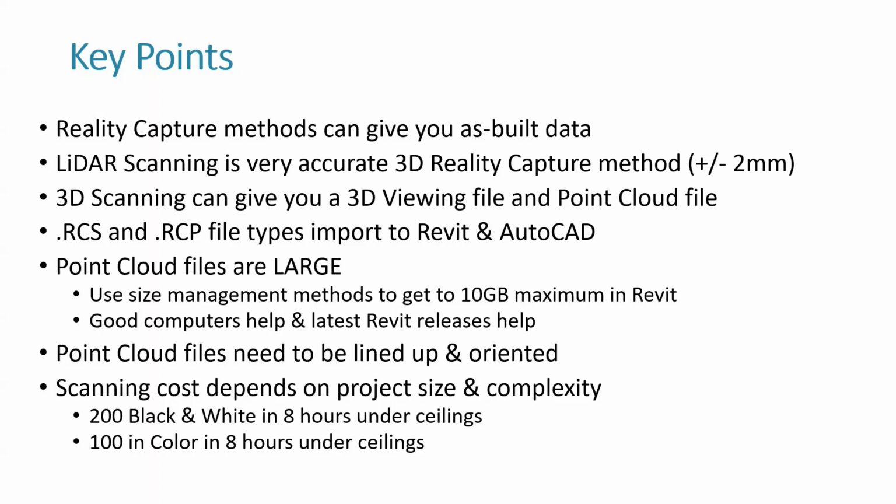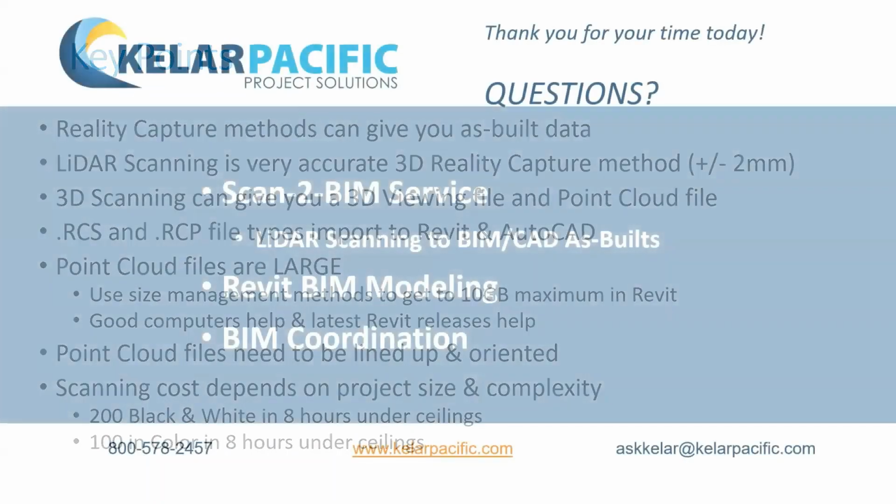Last thing, scanning cost depends on a lot of project variables, the size and the complexity. Just think about the average: 200 black and white scans for 8 hours, and 100 in color in the same time. And that's all under the ceiling. If it's above the ceiling, probably cut that in half to a third. Yeah. All right, Ben, that's it.